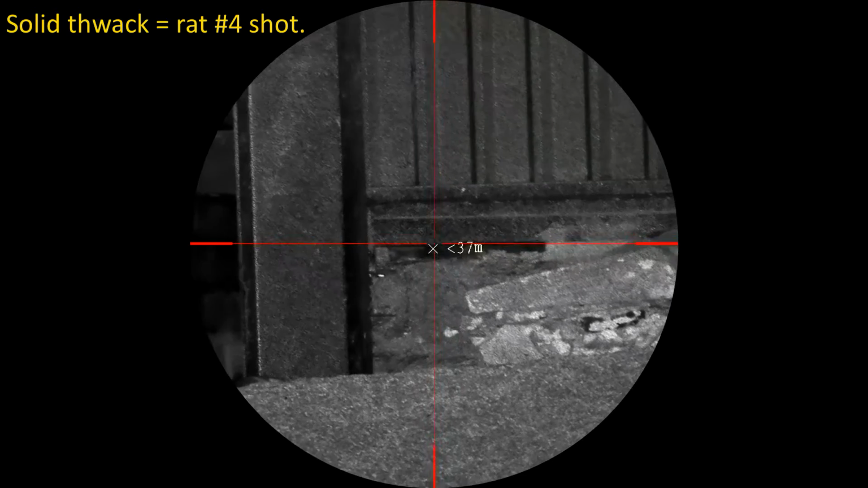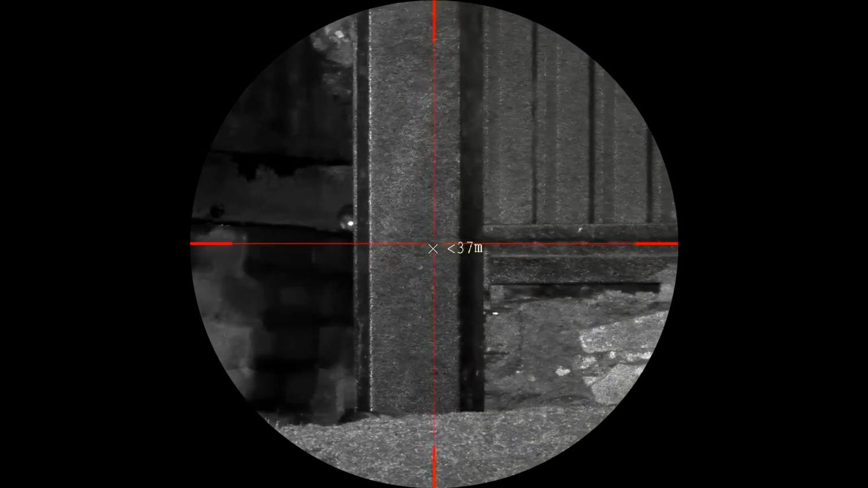I think I got that one. That was a solid thwack. Getting cold now, so I'm not going to hang around much longer. Oh, there's a rat.